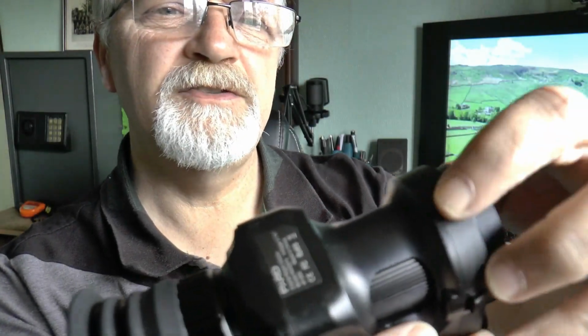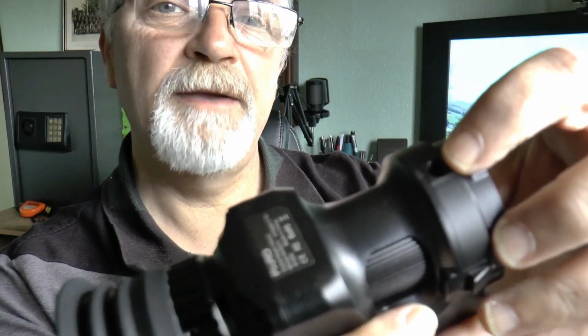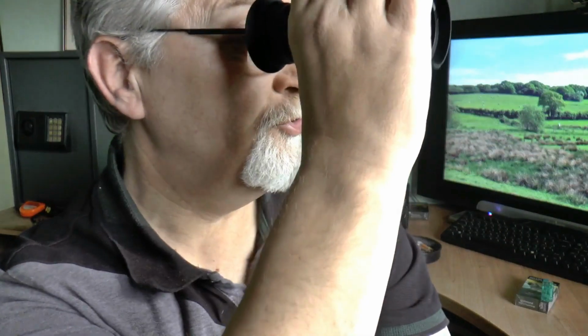Another useful feature is this hole here. Now this enables you to mount this unit onto a camera tripod, if you should wish. The other good thing about these, of course, is that you don't need to have them attached to your rifle. You could just use them as a spotter, a night spotter scope, if you wanted to, which I think is a great little addition. Another thing that they say is that because it's a day scope and a night scope, you can use it for both, obviously day and night, but you can also remove the unit and use your scope as an ordinary scope.